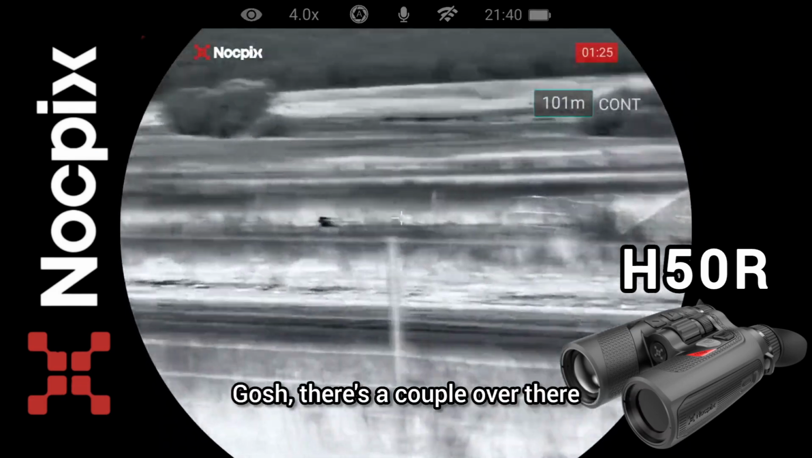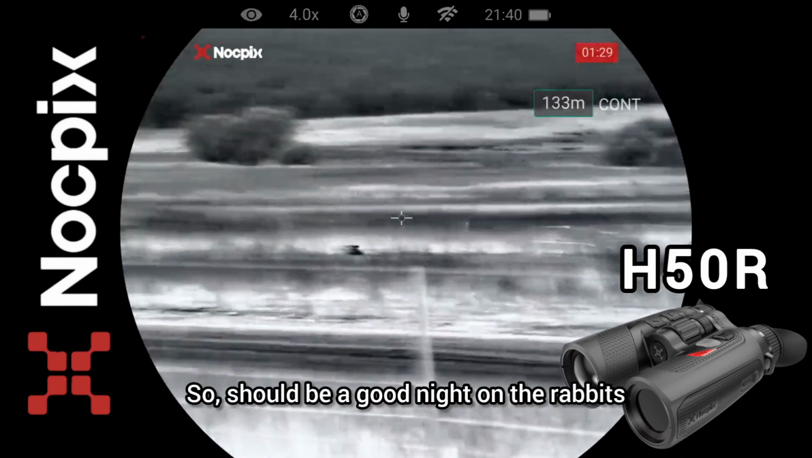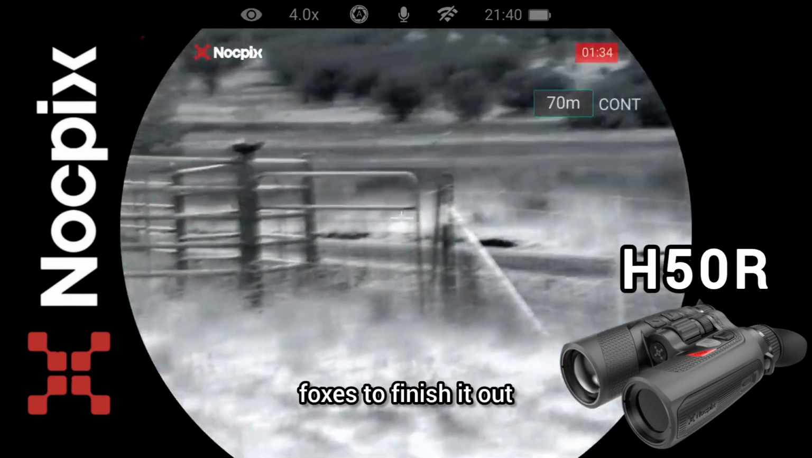Gosh, there's a couple over there. There's heaps out tonight. So, should be a good night on the rabbits, and hopefully it'll be a good night on the foxes to finish it out.